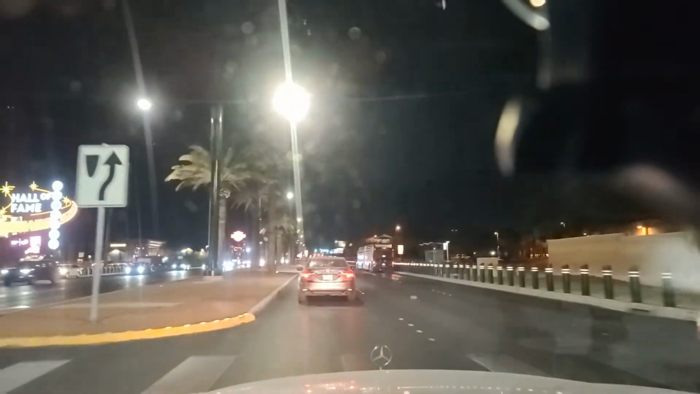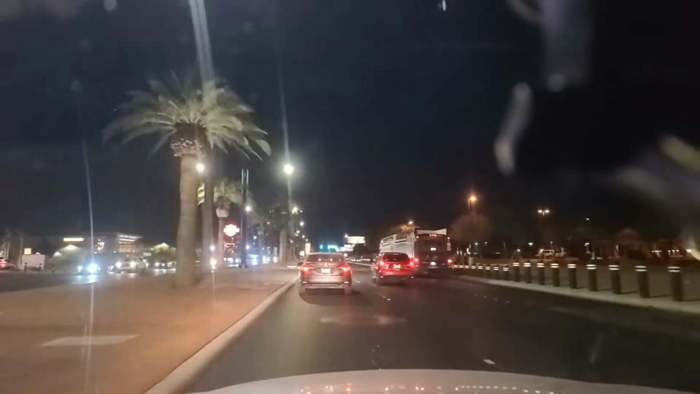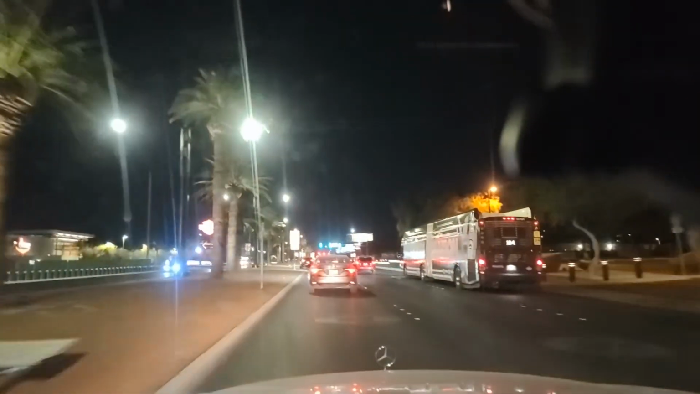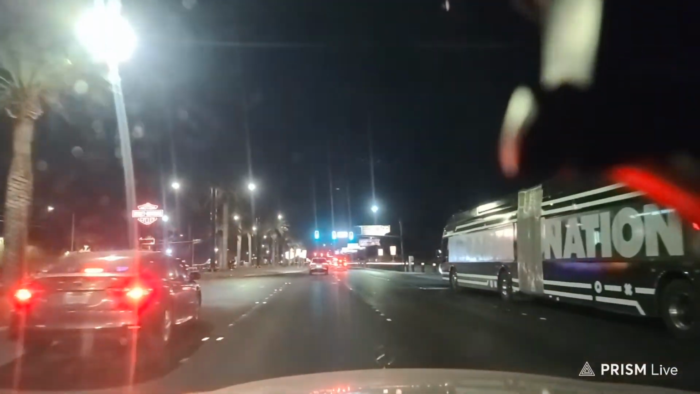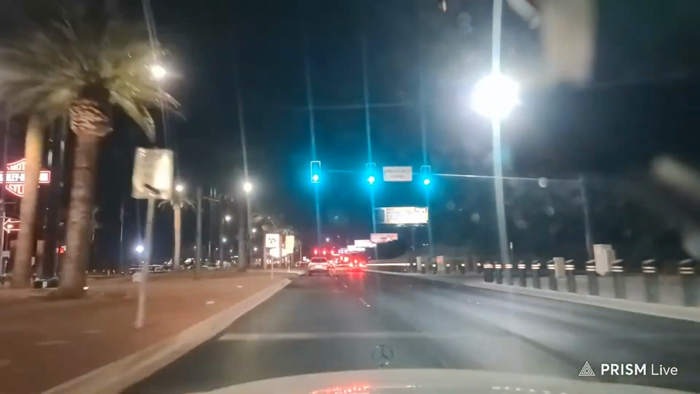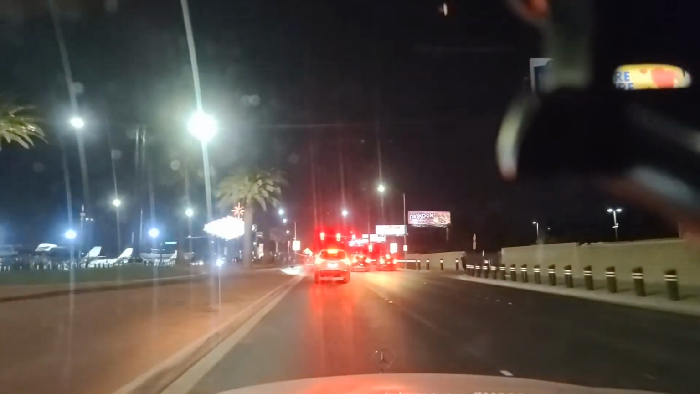They have international flights here from like Korea and, passing the Pinball Hall of Fame there on the left, Korea and Edelweiss, which I think flies to Austria, and what's the other one? There is Virgin that flies to London. We have quite a few of those. In fact, they go to both London and Manchester.